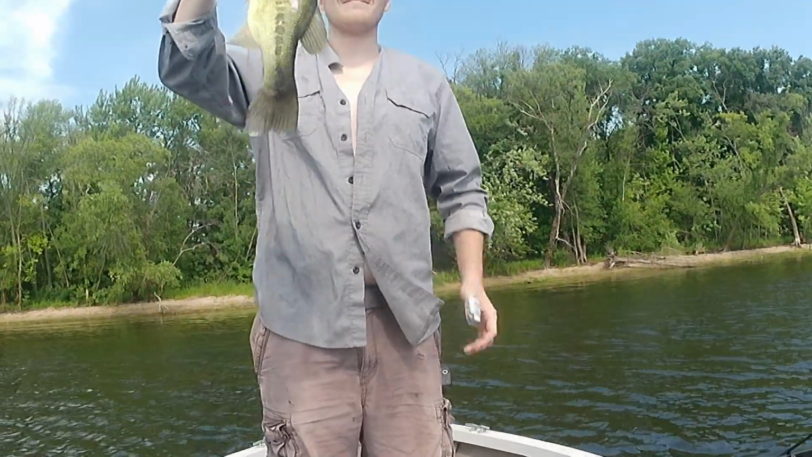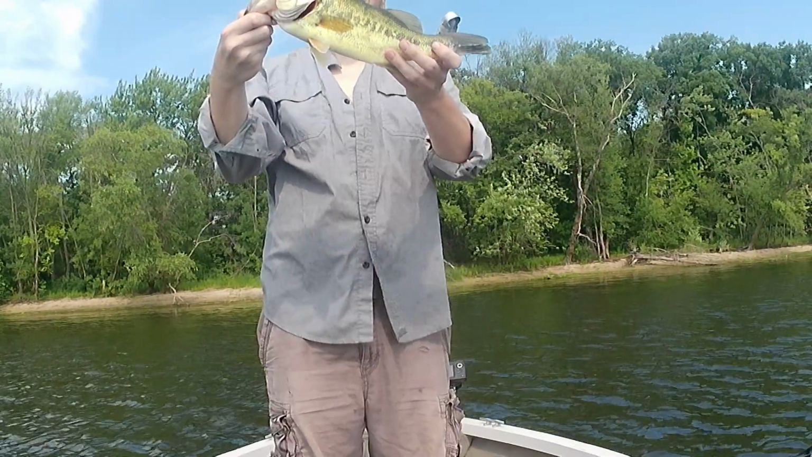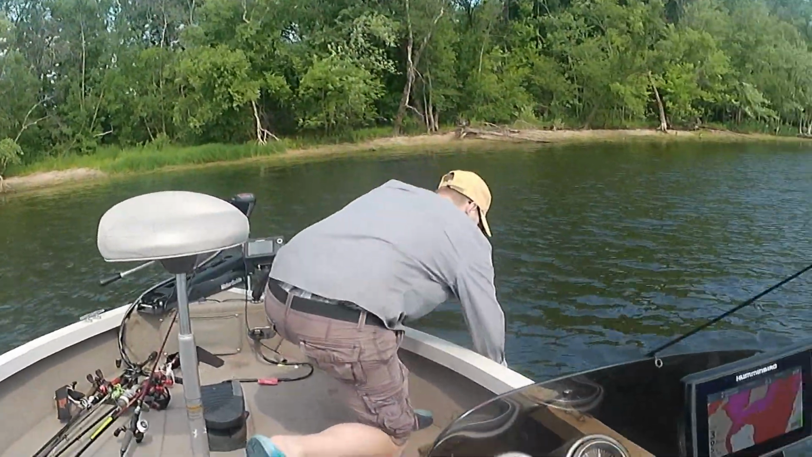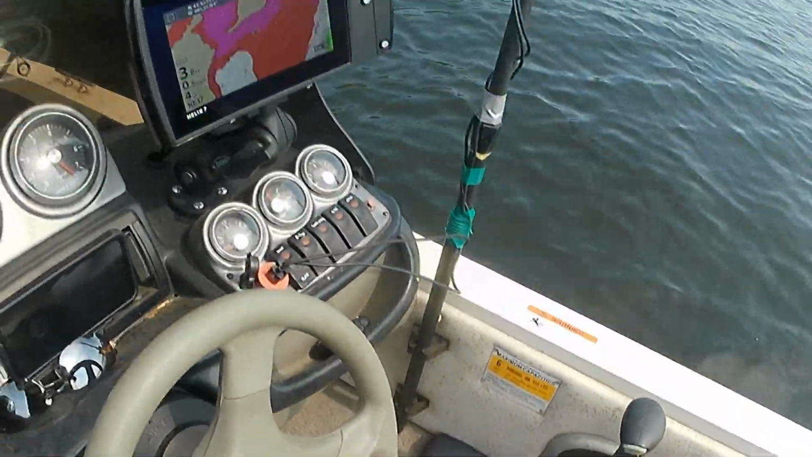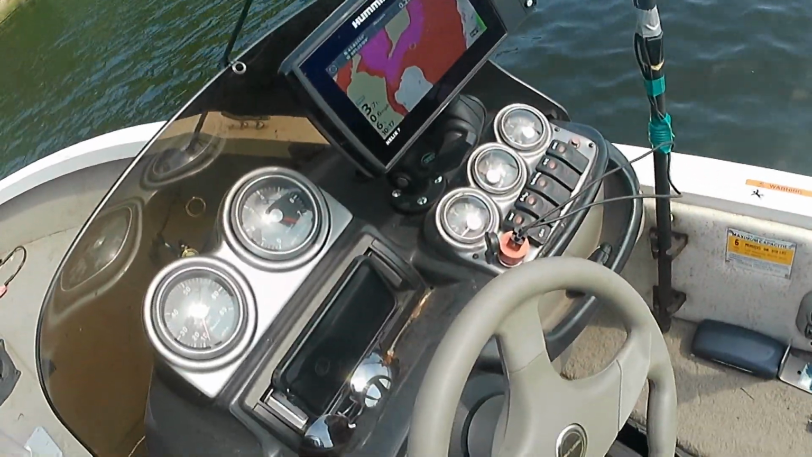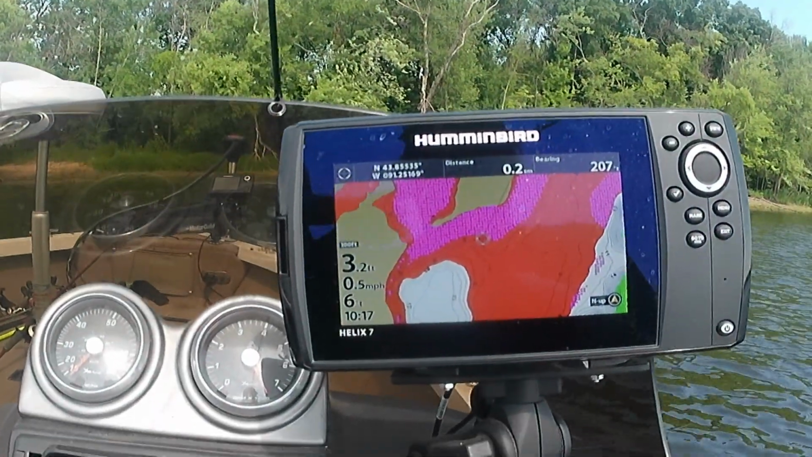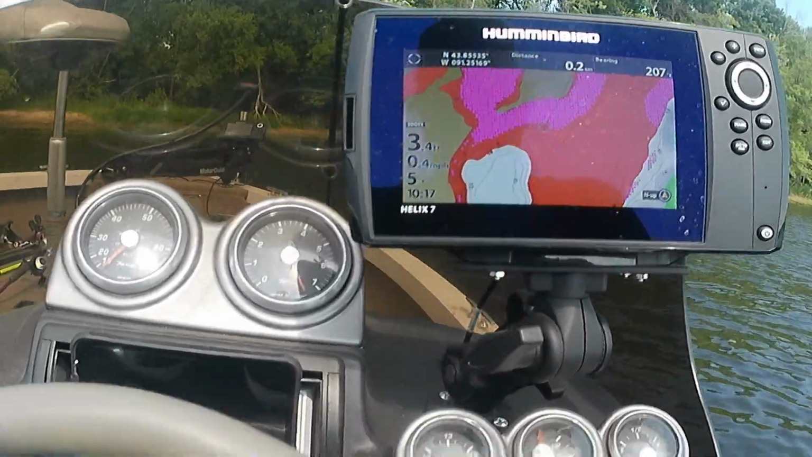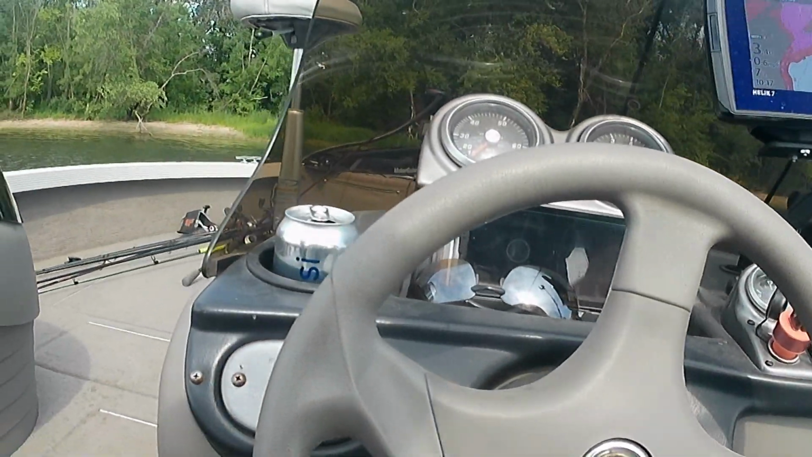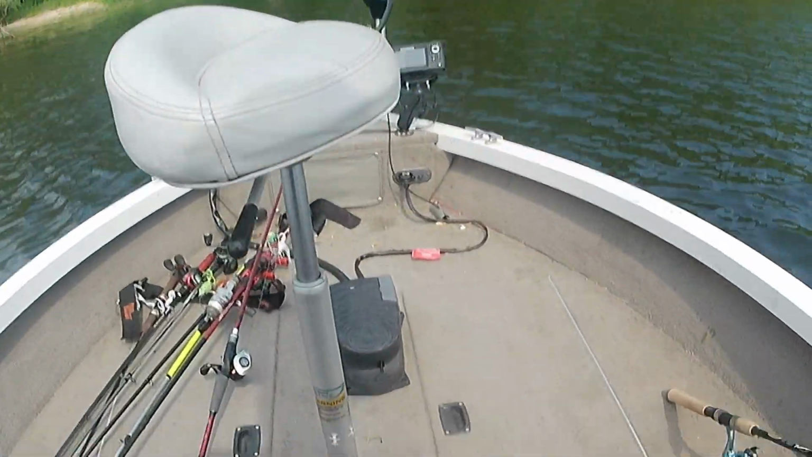Hold them long ways too. Nice. I didn't even put any dressing on it or anything. Okay, so the Smartstrike still shows that we're in the zone, and Derek just caught his second, basically 2-pound bass. So I'll try to get this bait tied on quick.